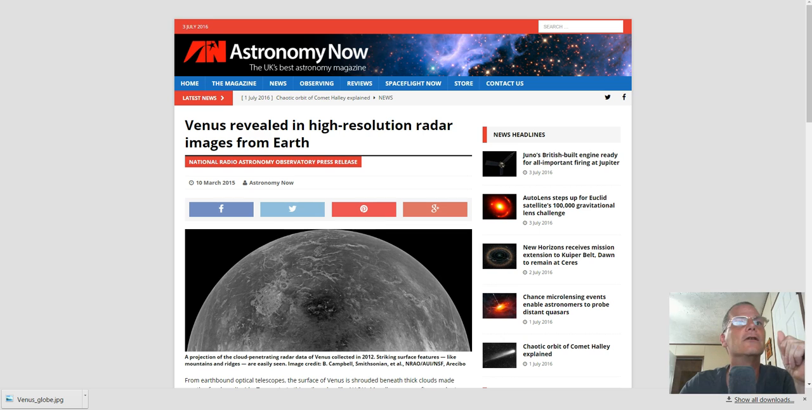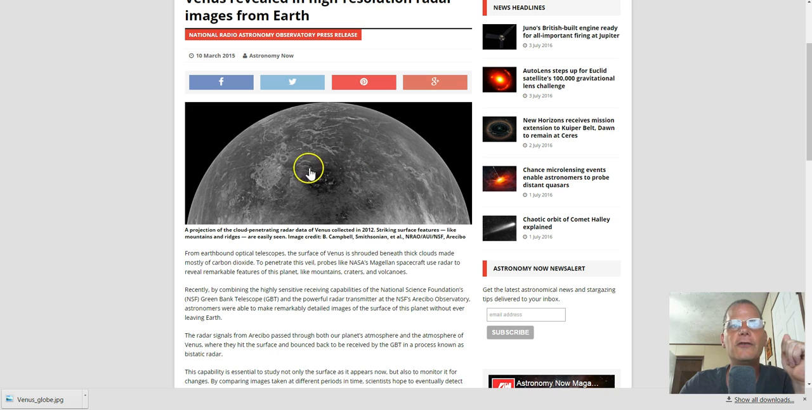This is right here, on Astronomy Now, which is in the UK, and this photo here, you'd swear I started enhancing it, but no. You can see a projection of the cloud-penetrating radar data of Venus collected in 2012, which is this right here, and I'm reading the caption under it. Striking surface features like mountains and ridges are easily seen, and then of course it gives credit to Arecibo, which incidentally goes from the Arecibo radio telescope to the GBT, the Green Bank Telescope here in West Virginia.